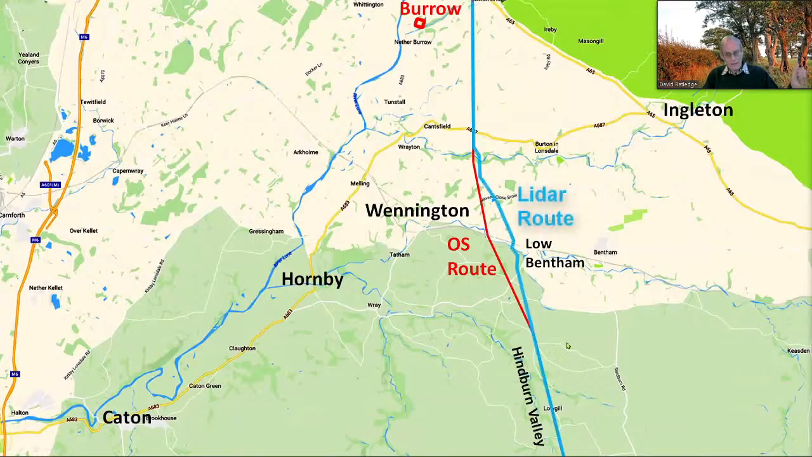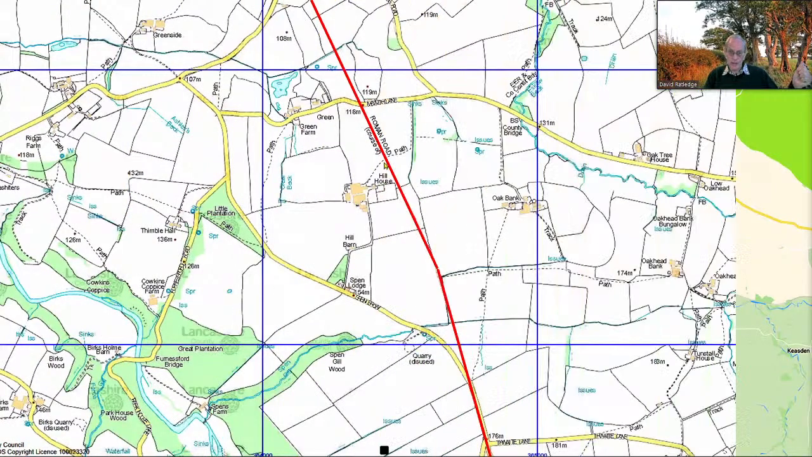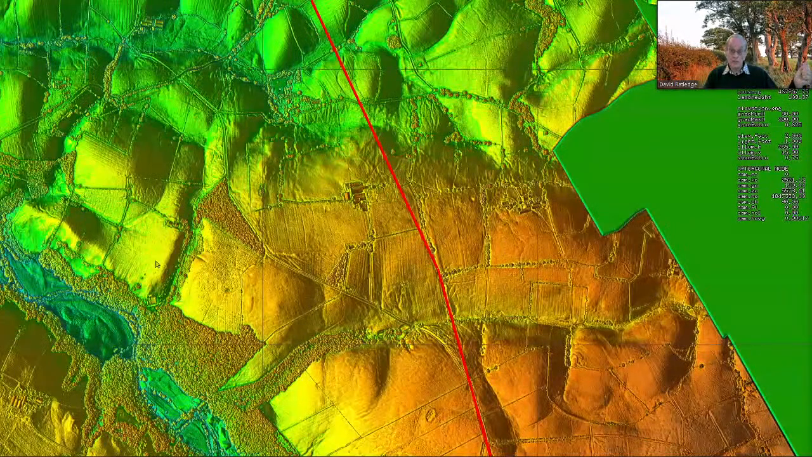Not quite. So here's the lidar route. That's where it really is. Let's look at that point there. Here's the Ordnance Survey current map. Let's fade in the lidar, see what we can see. There it is. There's the Agger. If you've got a good computer screen, you might see that zigzag. Beautiful zigzag down the slope, more Agger. So that's the way it went up there.